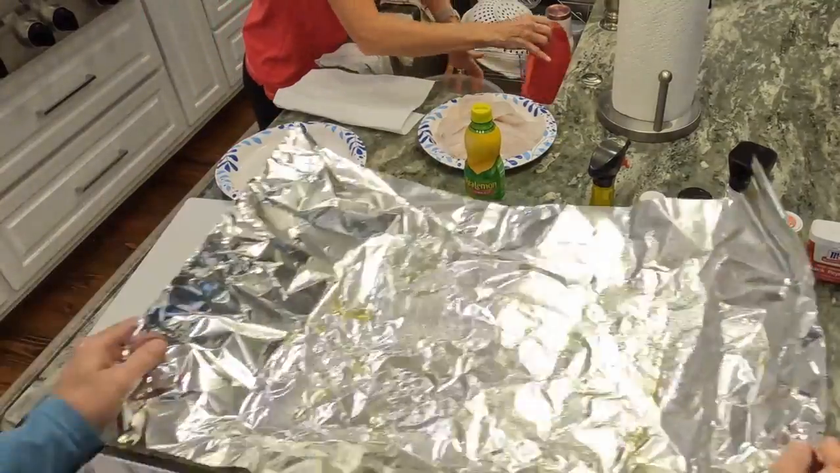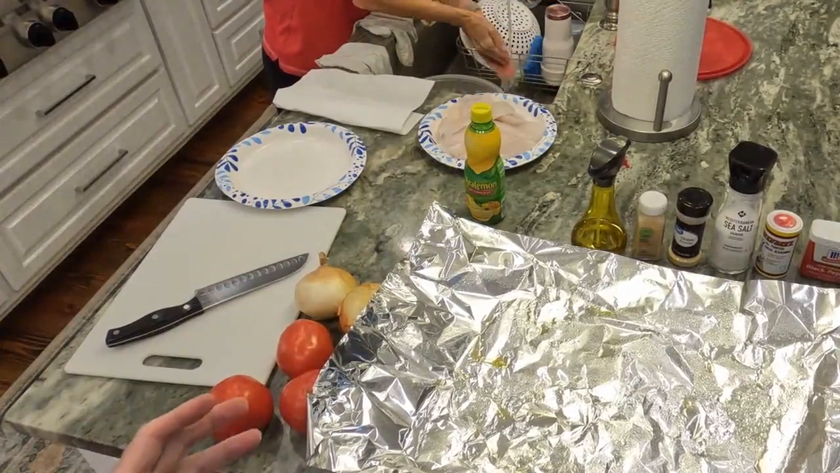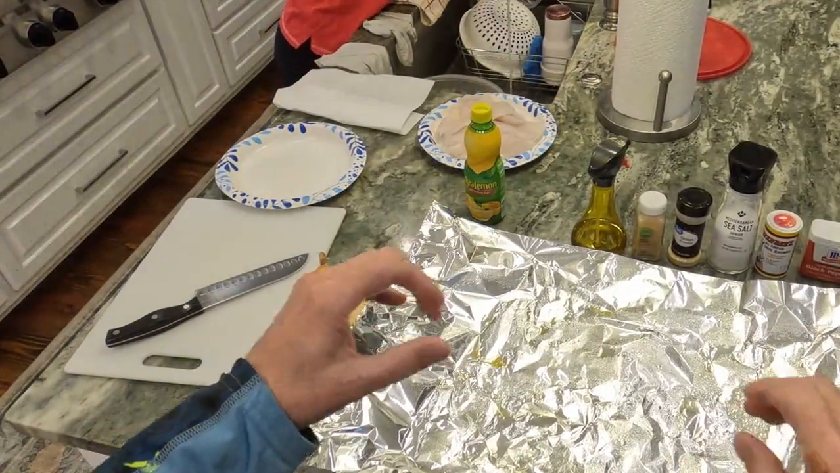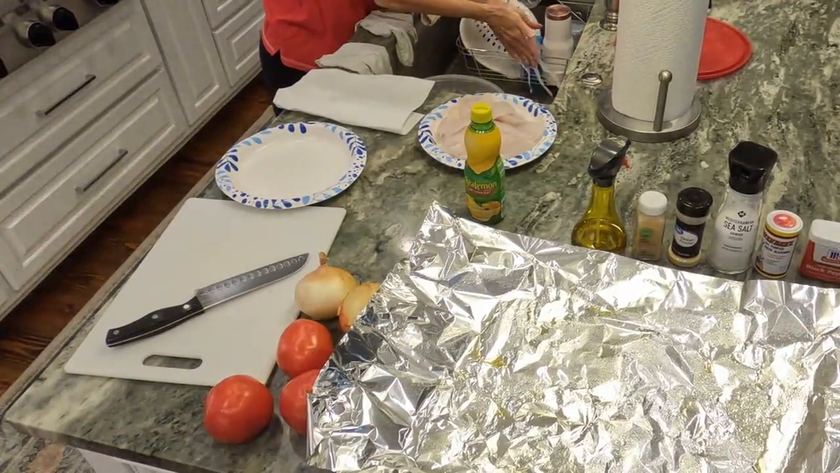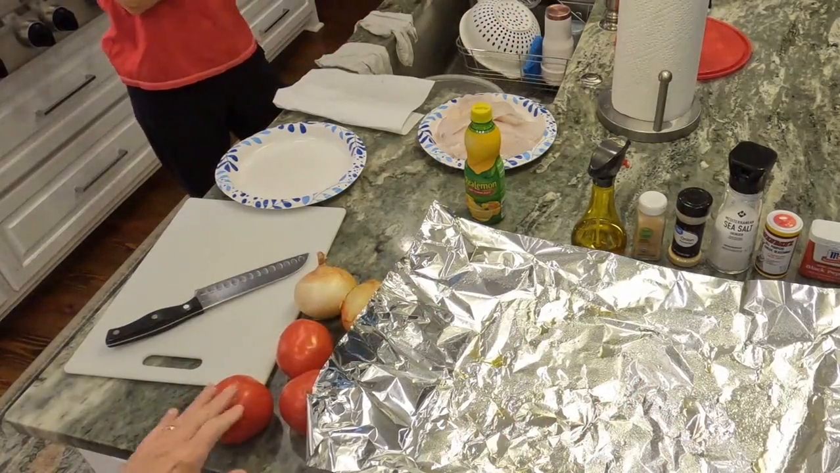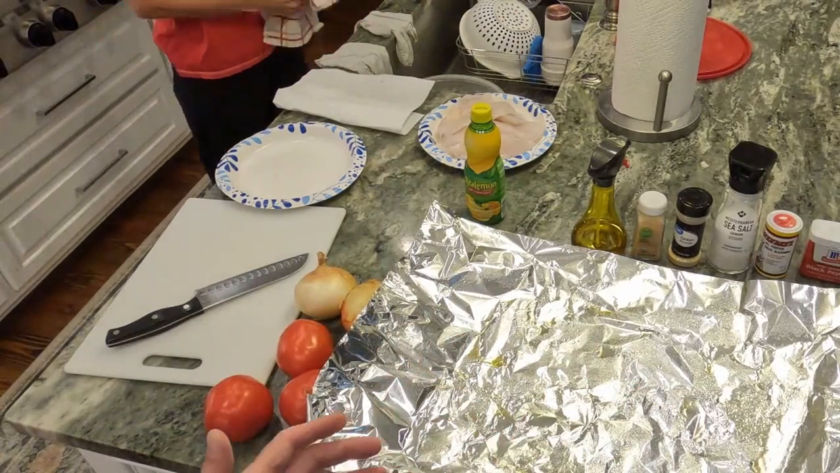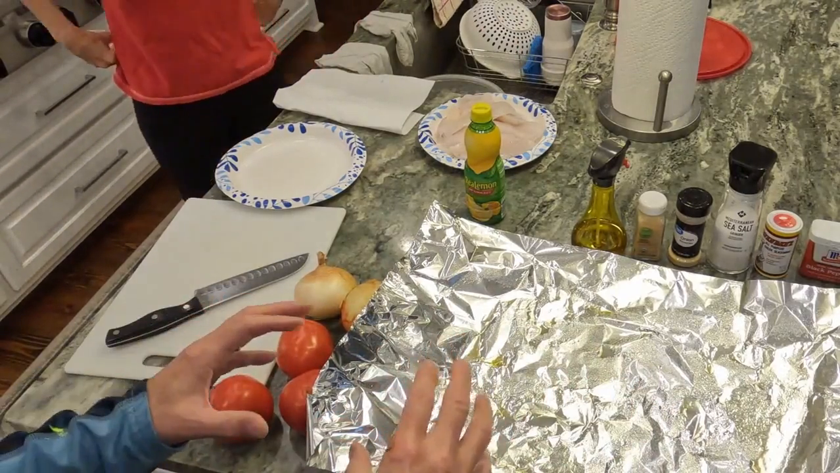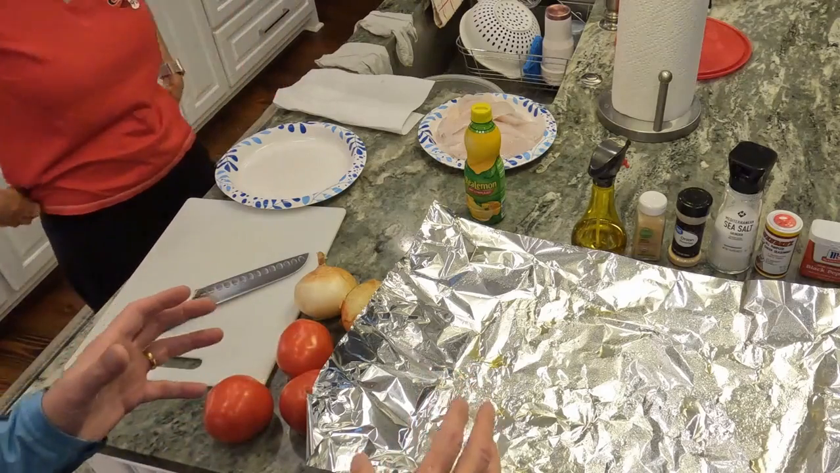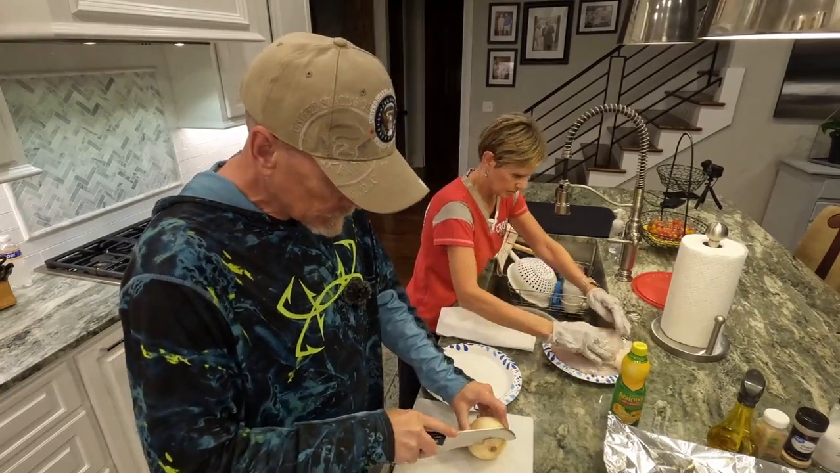Let's get started. Put aluminum foil on a pan, then take another big piece of aluminum foil. You're gonna make a tent around the crappie and then bake it in the oven. First, we're gonna chop up onions, put those on there, chop up tomatoes, put those on top. We're gonna bake that for about 30 minutes. Then we're gonna put the fish on top, bake that for another 25 minutes, and it will be good to go. We're just gonna chop up these onions.